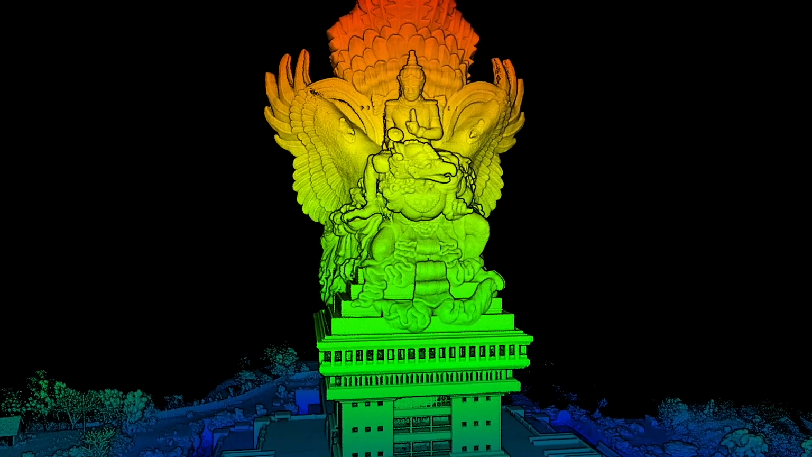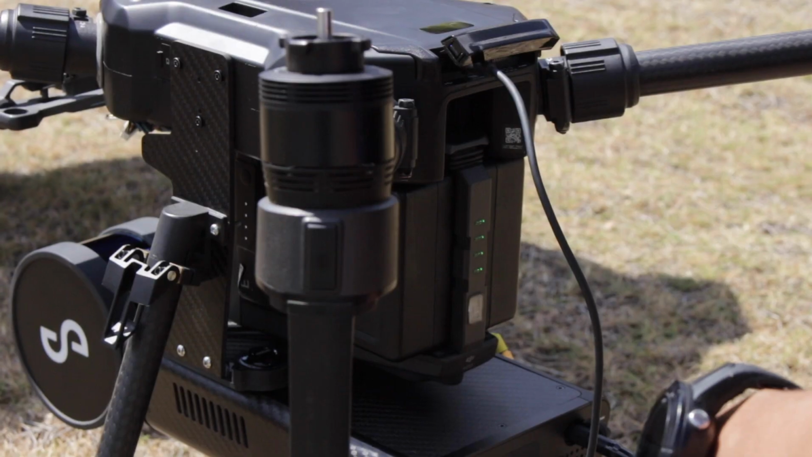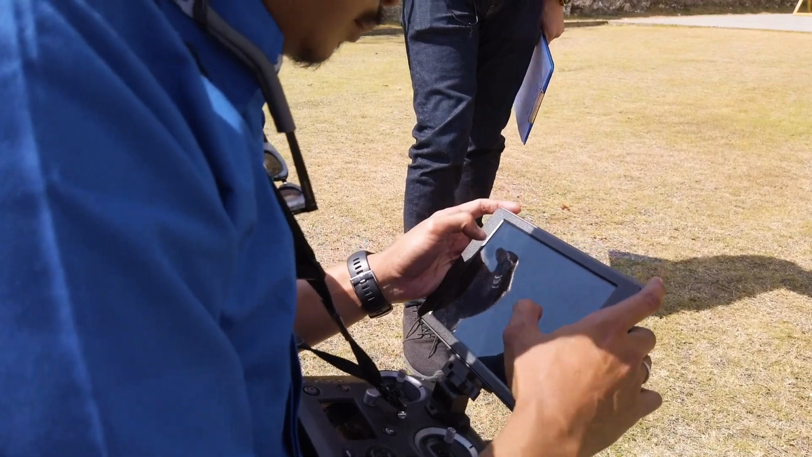This is a very important project for us today in order to demonstrate drone LiDAR technology at this exciting time for commercial drones in Indonesia. First is the ability of the Emison HoverMap payload to be plug and play with DJI drones, and to do so in a very simple and user-friendly fashion.